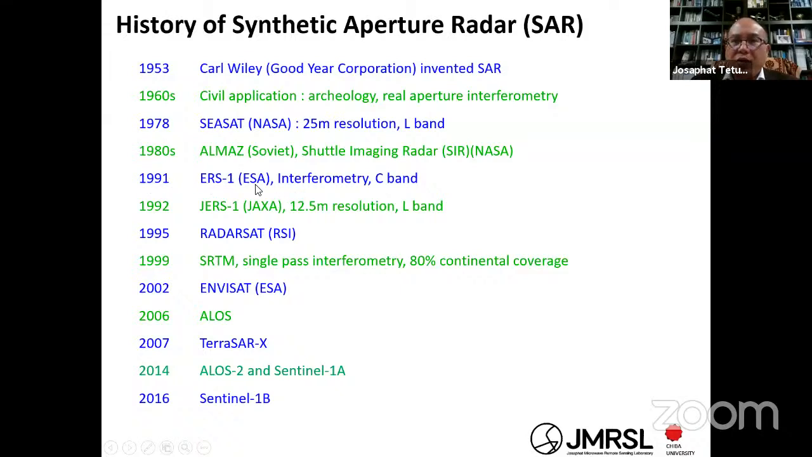It is ERS-1. I think it's Earth Resources Satellite. ERS-2 was also launched. And next, Japan launched JERS-1, the Japanese Earth Resources Satellite, with a resolution of 12.5 meters.